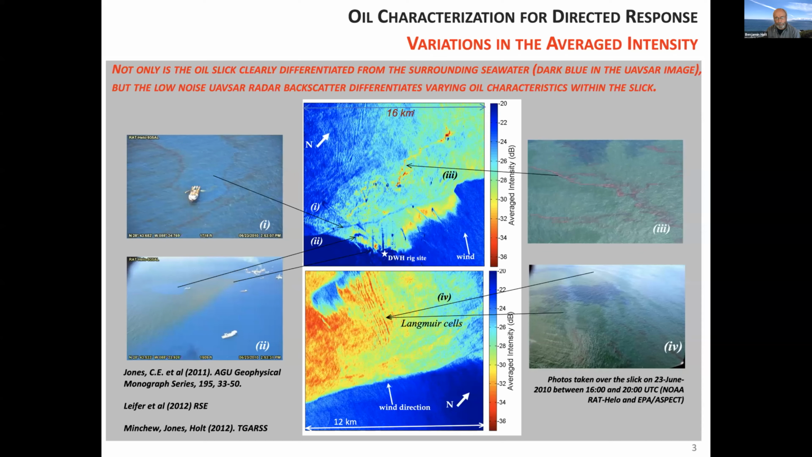Oil, on the other hand, has a very low dielectric, so very low conductivity. Actually, when it's thin, the oil sheen provides the smoothing of the ocean, but there's no impact from the dielectric itself, since the sheen is too thin to change the dielectric.